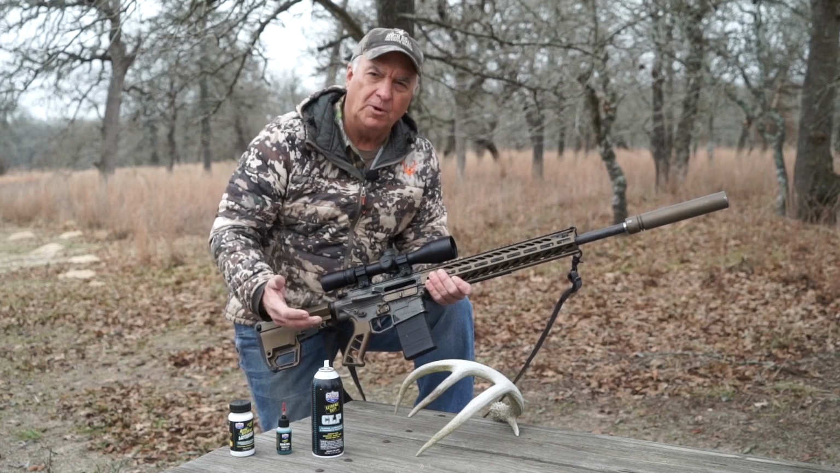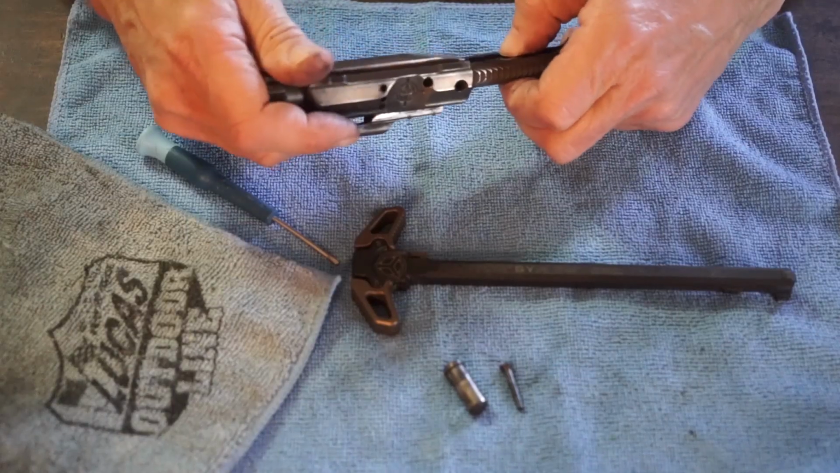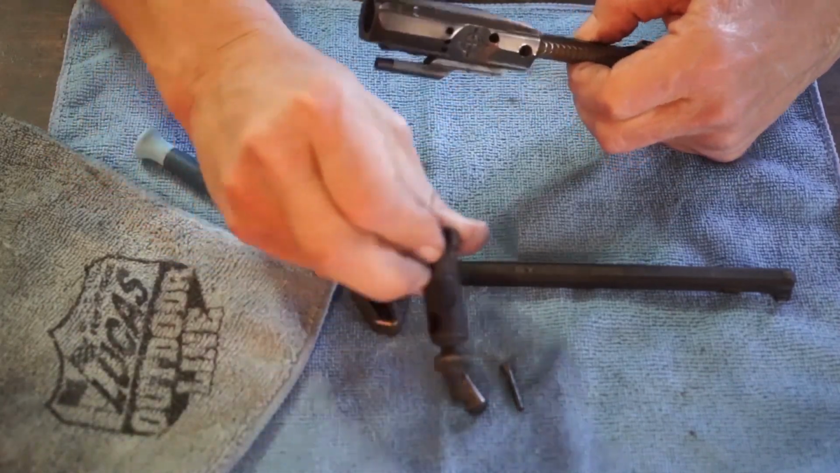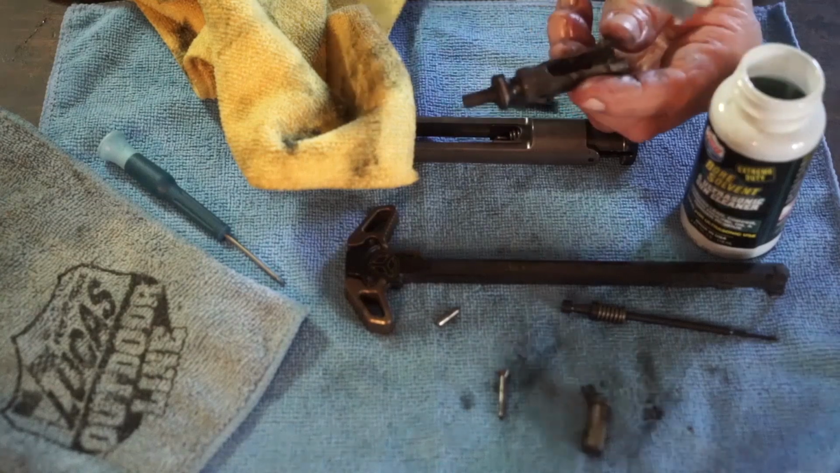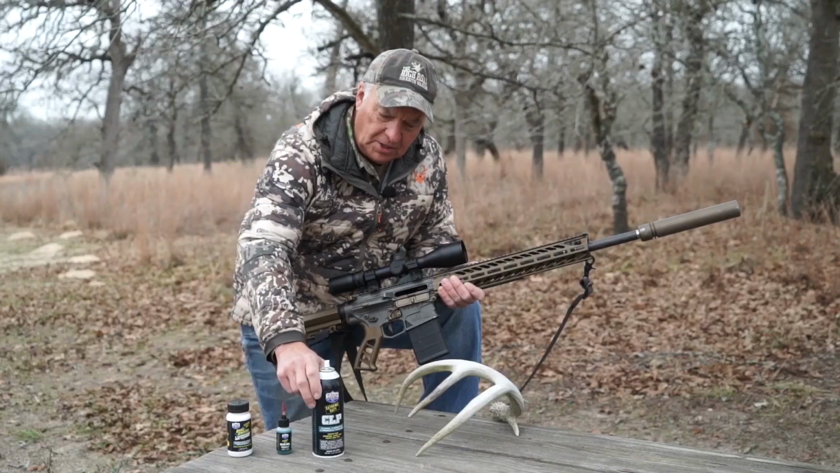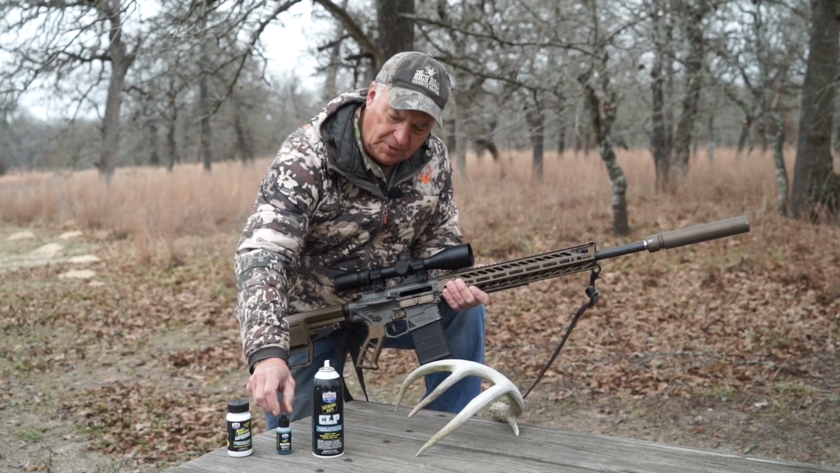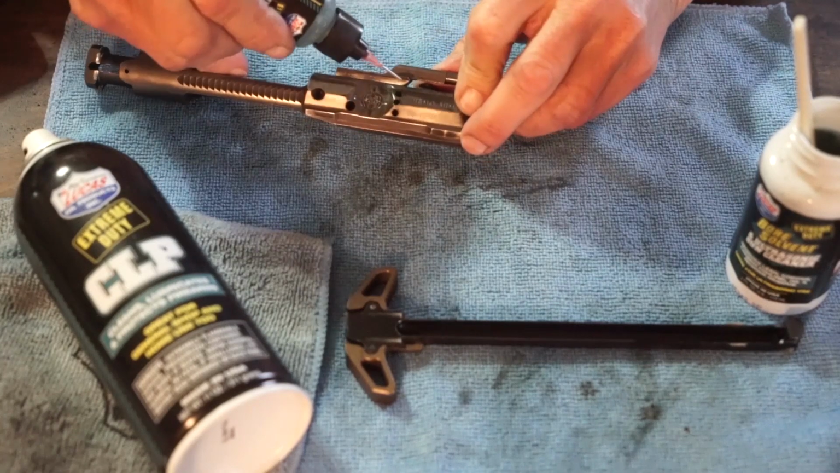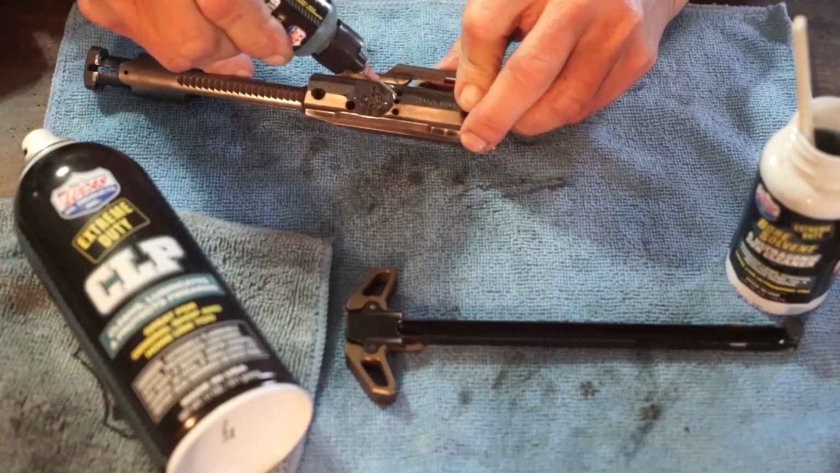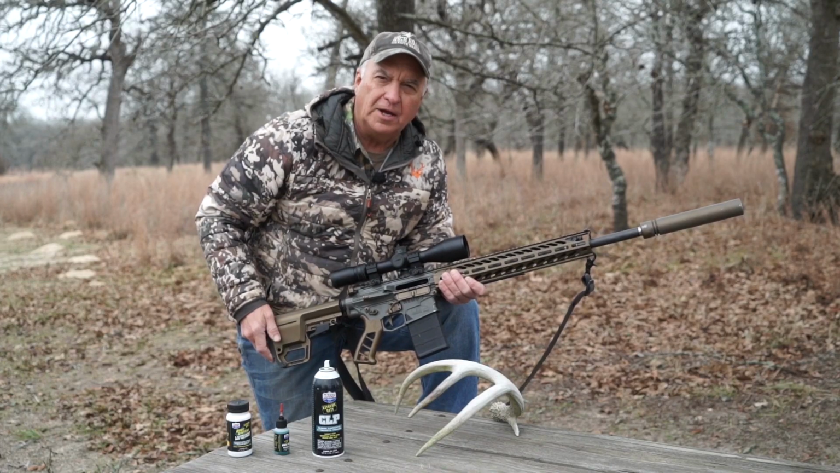It's for that reason, before you go on a cold weather hunting trip with an MSR, I encourage you to strip the gun down, take the bolt carrier group out, and then take some bore solvent, clean it up real good, take a brush, clean it up really good, and then when you get done, you're gonna wanna spray everything down with CLP very nicely, and then put it all back together again. And of course, use some gun oil in the appropriate spots, and that way, in extreme cold weather, when you wanna use your MSR, it's gonna treat you right.